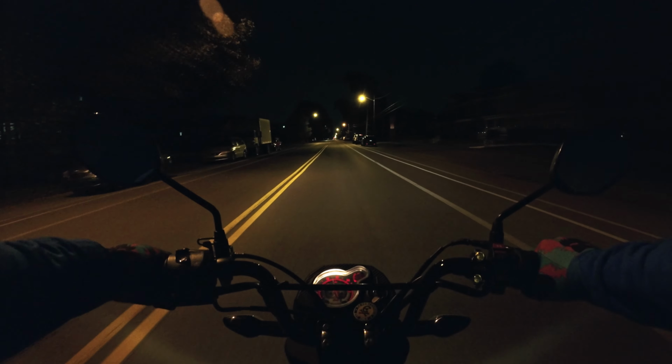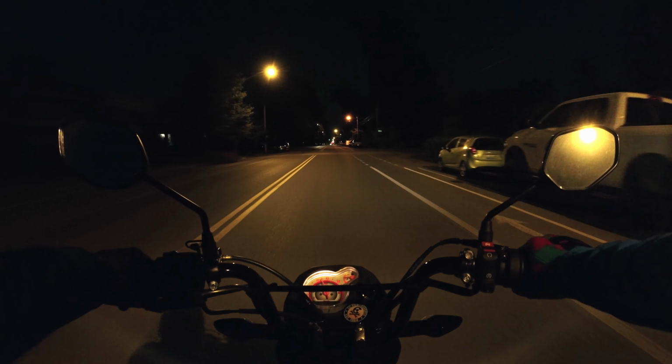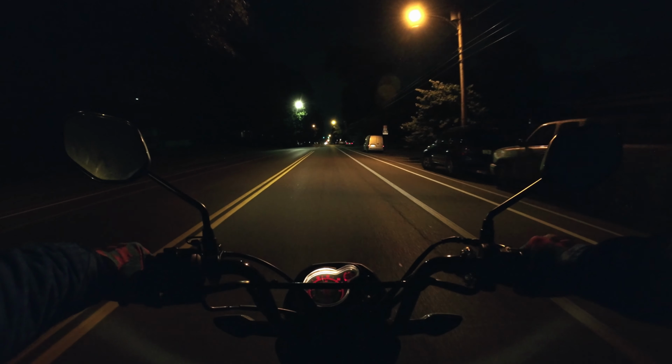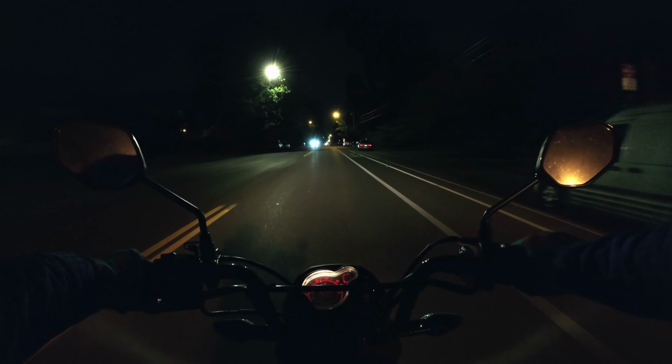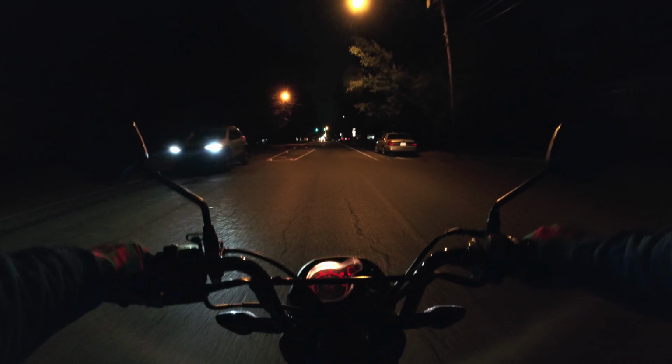And as you can see, I'm wearing a jacket and some gloves. It's not cold per se, but I think at this point it's probably in the low 70s, high 60s. It has a little bit of breeze going. It can be a little bit chilly if you're just wearing a t-shirt.